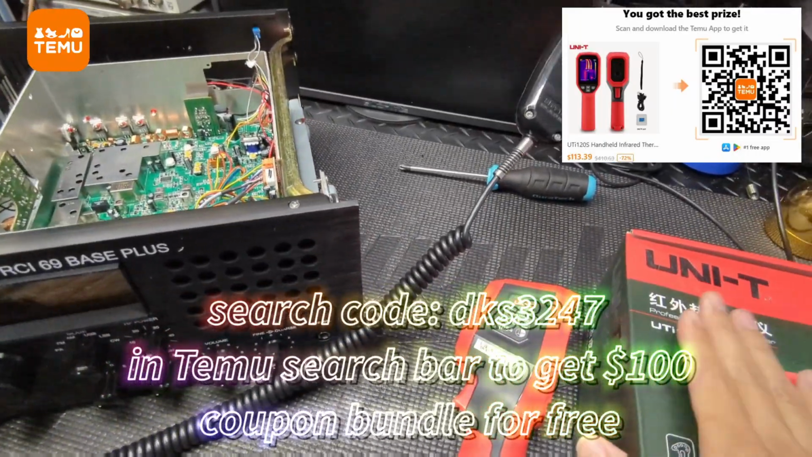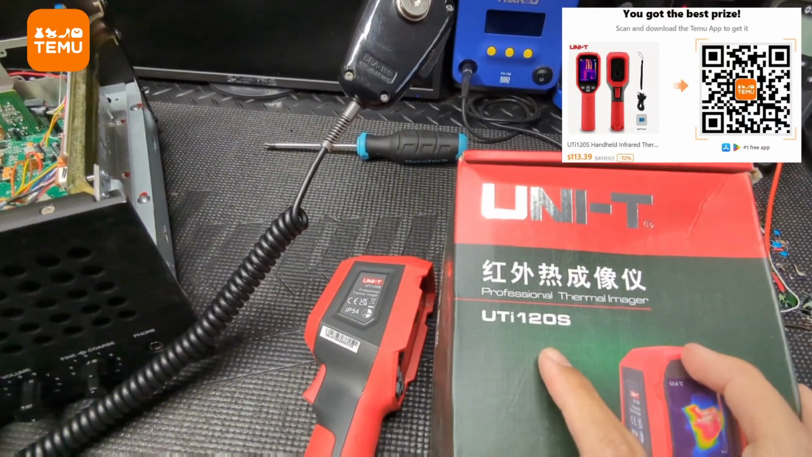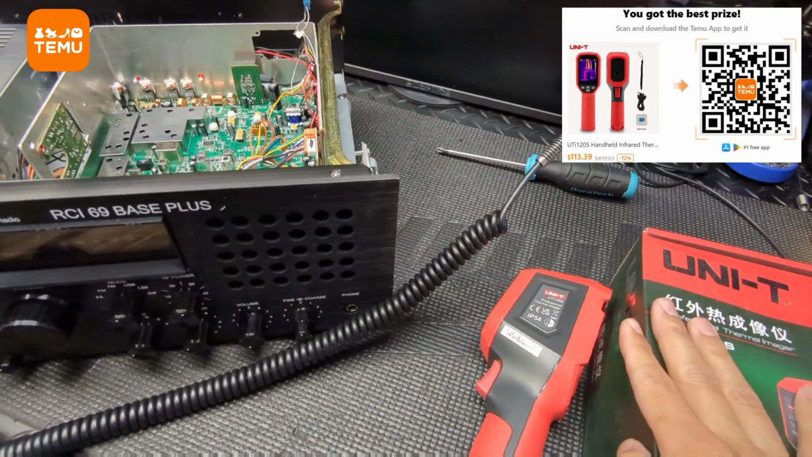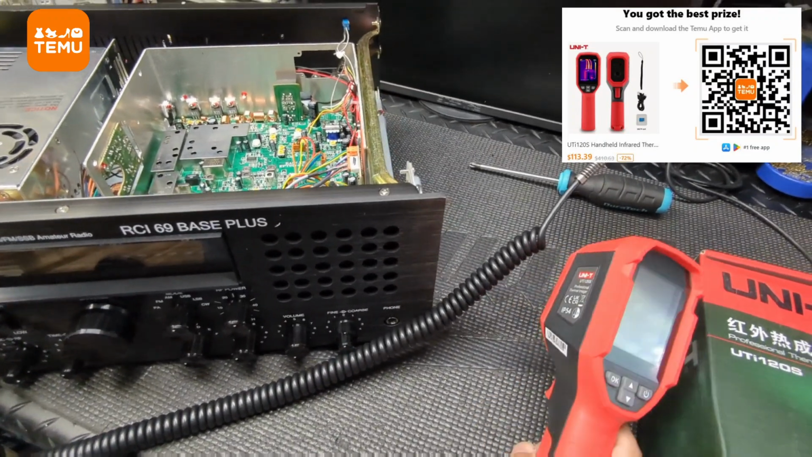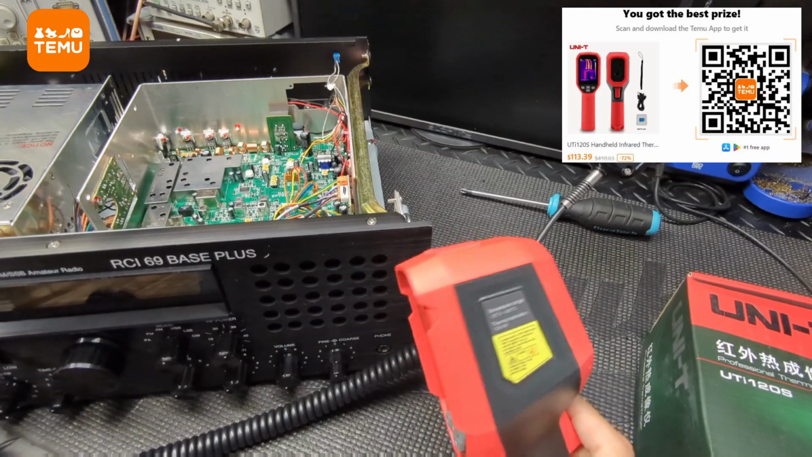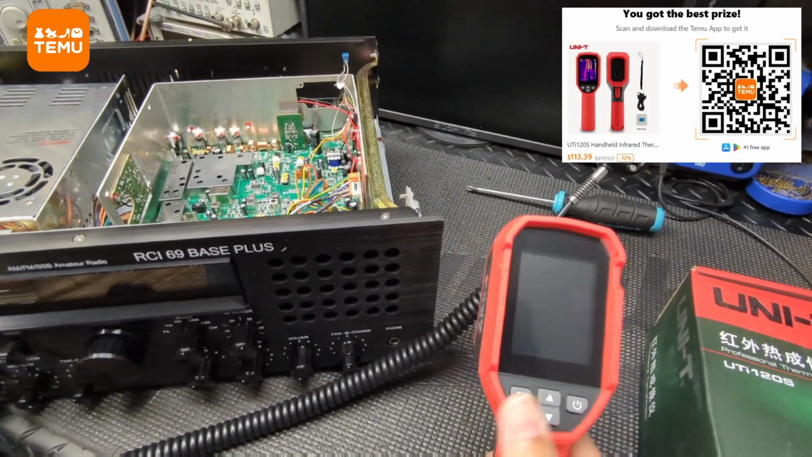We're going to be talking about this Uni-T UTI 120S. Okay, I had gotten this from Temu a while back. You guys might have seen the short I had done on this. So thank you Temu for that, I do appreciate that.